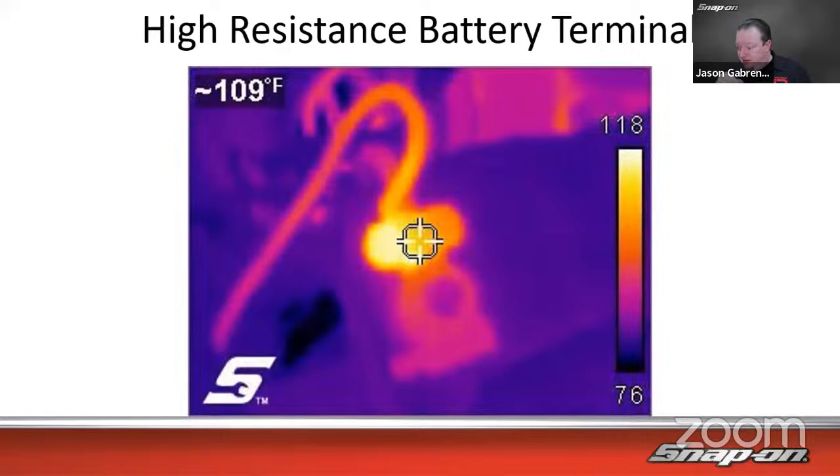So we think about resistance as a factor of heat. It will release heat, because the energy that the resistance is sapping out, the voltage is getting sapped out, will increase the amount of current, will increase the amount of temperature in the circuit.